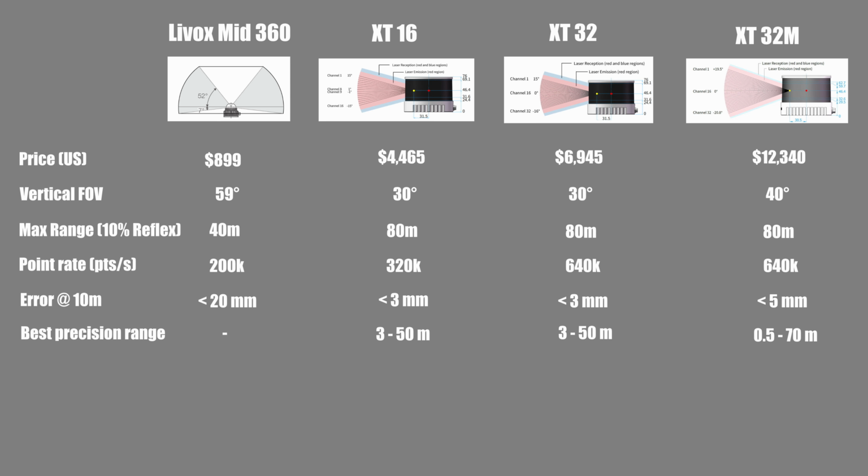The key advantage lies in the precision range. It maintains under 10mm accuracy from 0.5 meter up to 70 meters, whereas the XT16 and XT32 don't perform well at close range. This could explain why the LiGrip O2 performs so well in the 3-floor house test. The corridors and rooms are relatively small, which plays to its strength. The Hesai XT series consumes about 40% more power than the Livox 360.